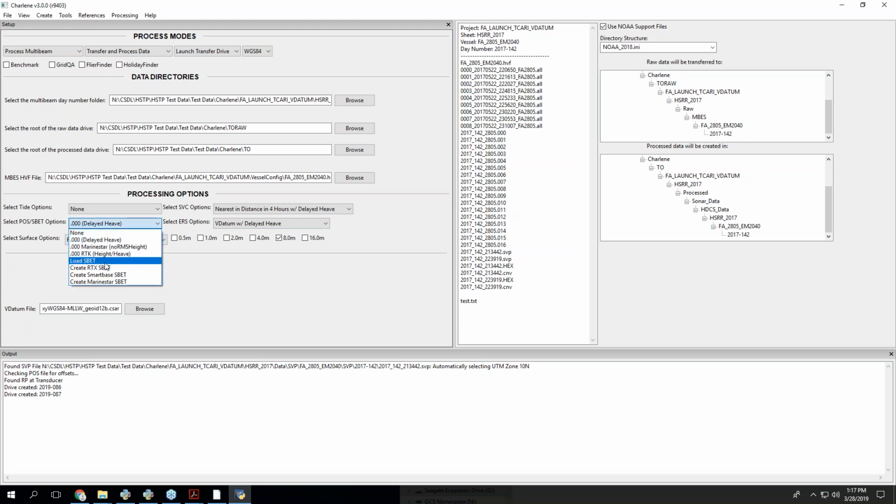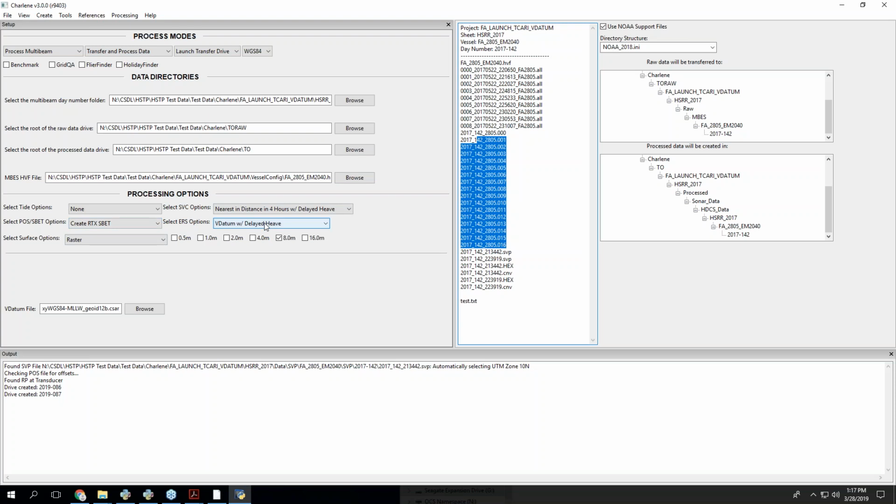What we actually want is an SBET. So what this is going to do is go run POSPac in the background, generate an SBET, load the height navigation from the SBET in Charlene, along with the delayed heave from the 000 files, assuming that you have 000 files, and move on from there. GPS tides with VDatum, a surface, whatever.